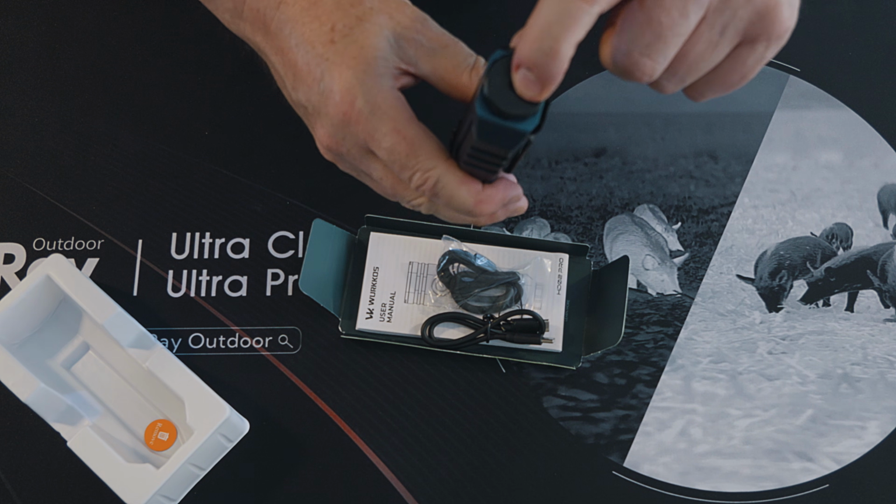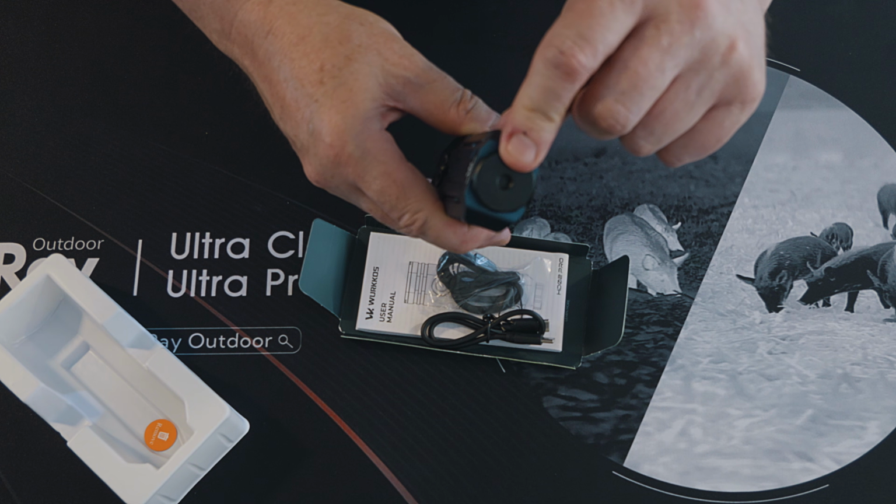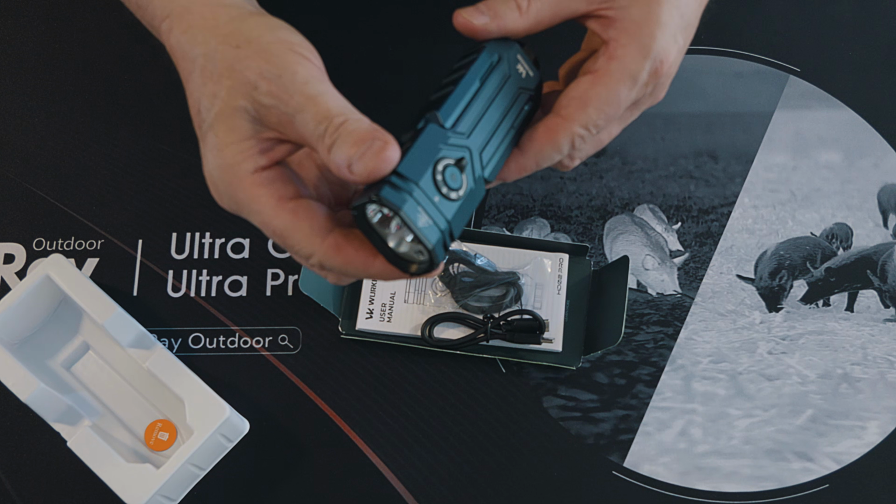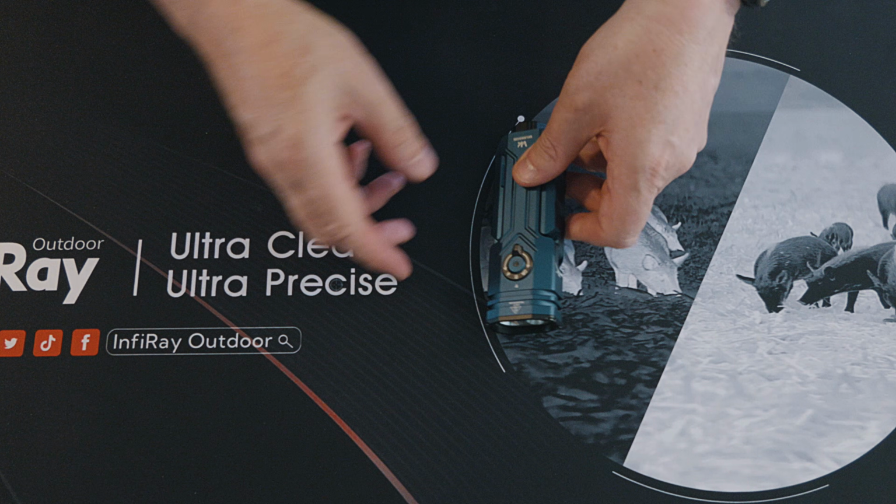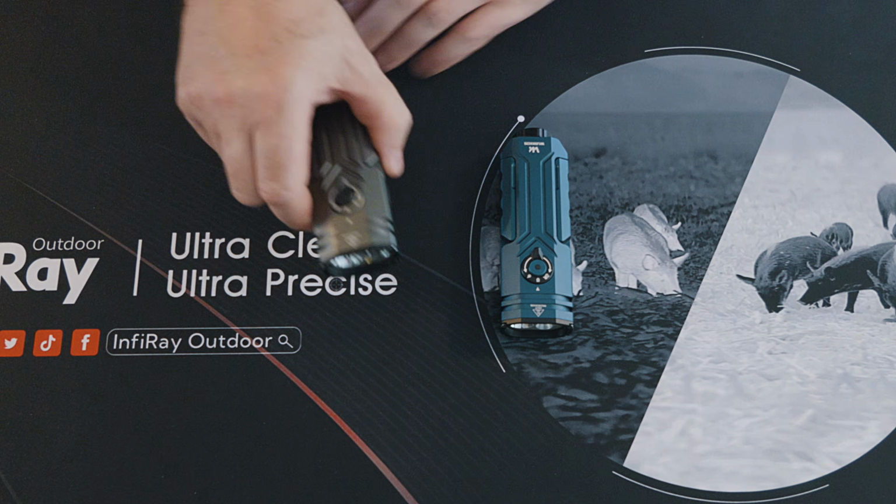There. That's actually magnetic. It also has a place in there, as you can see, if you want to mount that onto a camera mount, so you can put it on a tripod. But I'm going to move this stuff out the way, and I'm going to show you the improvements that have been made from the original Wurkkos.